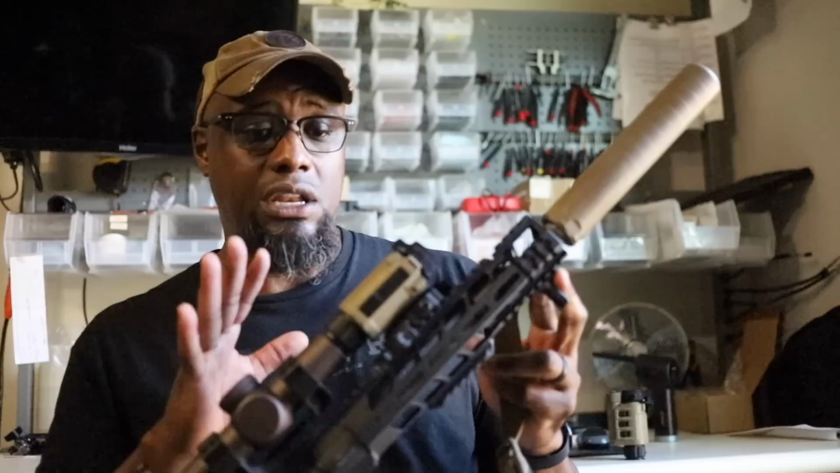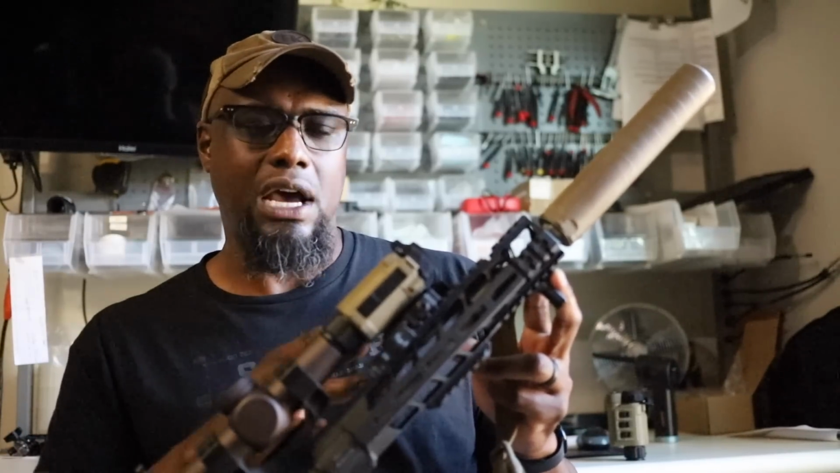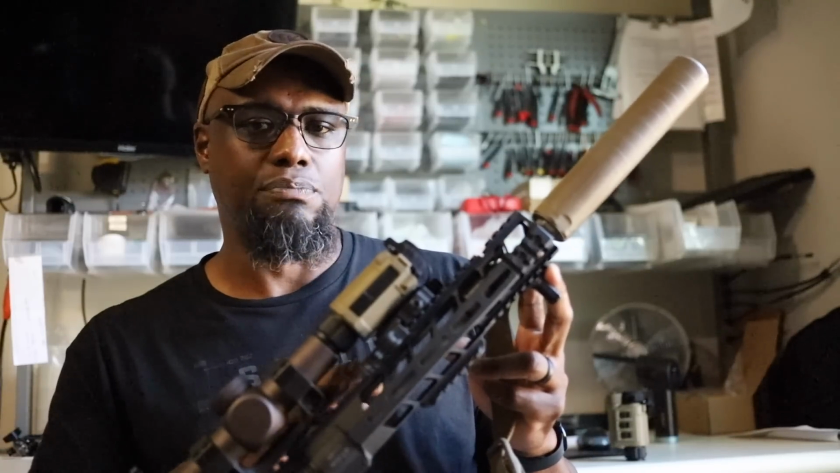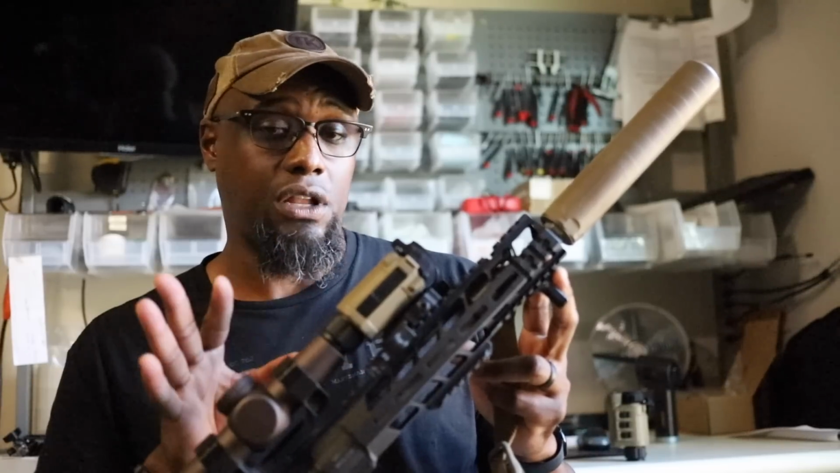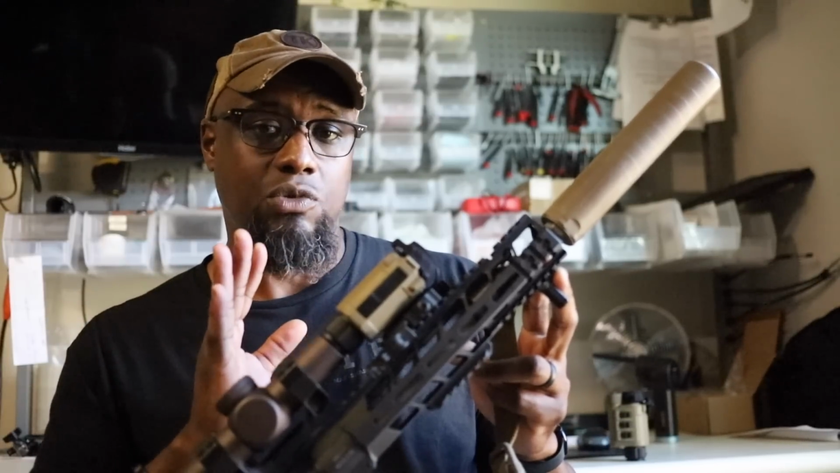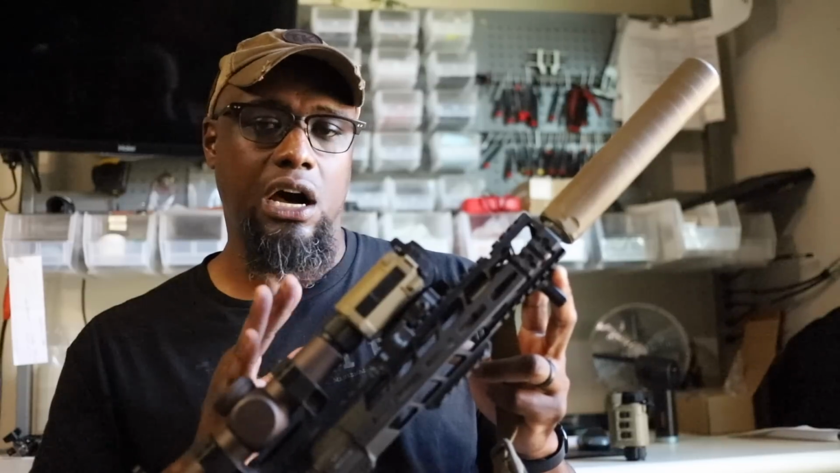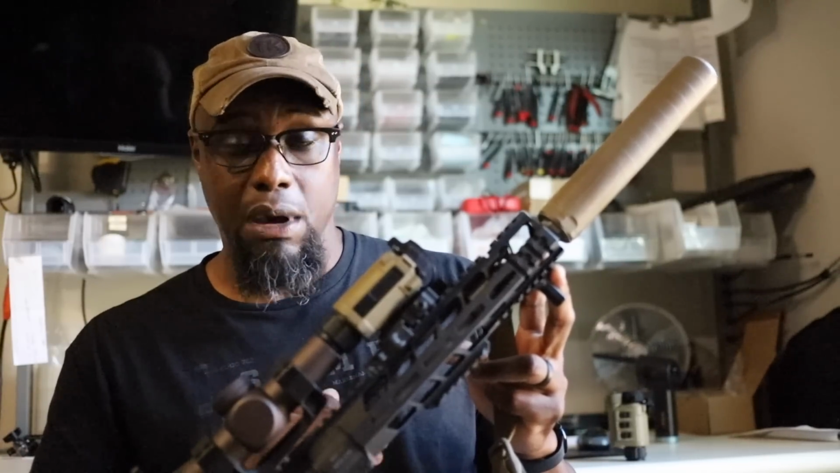So if you guys are running MK111 or pretty much any PWS, and you're running suppressed, and it just depends on the way the suppressor is set up, I suggest you start in position 2. Do not play around with position 3. It's gonna feel like it runs good. It's gonna probably sound good, but when you start getting into some rapid fire, you're gonna choke the gun up. It's gonna be under gas, and it's just not gonna run. It's not gonna run good.